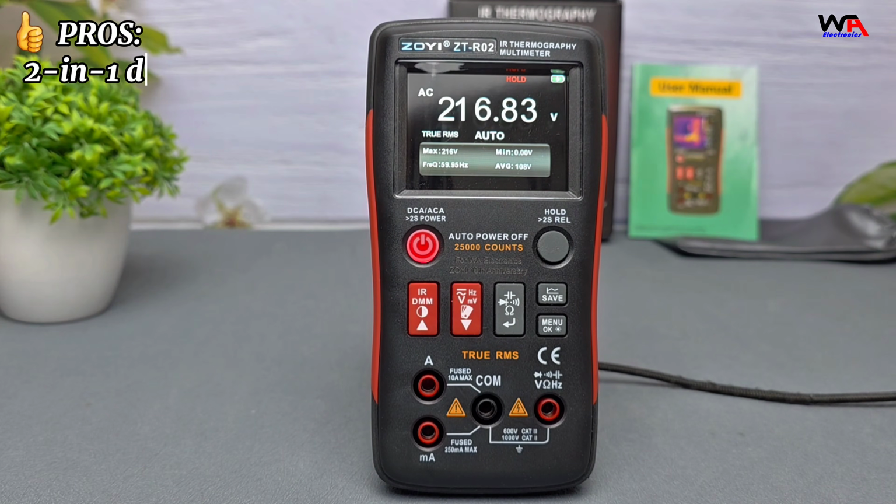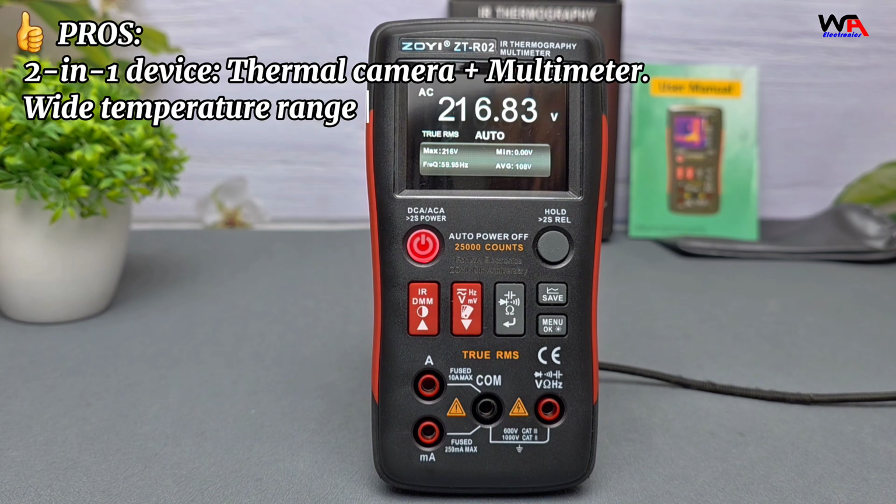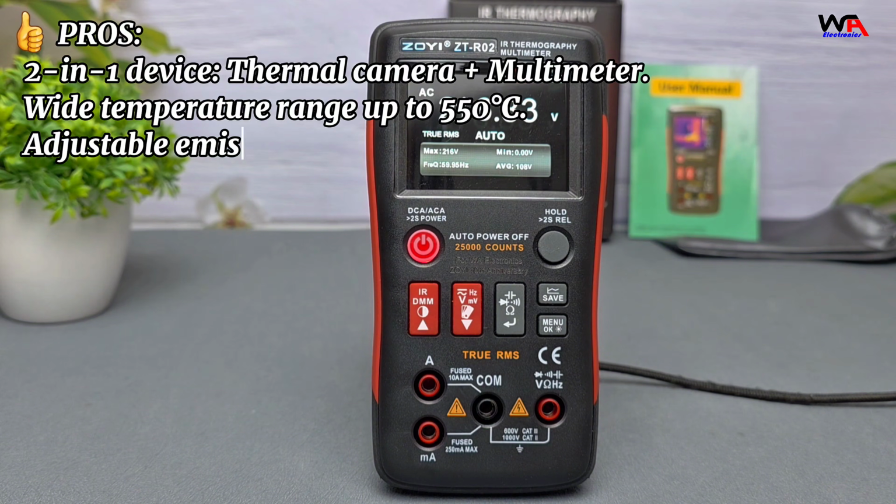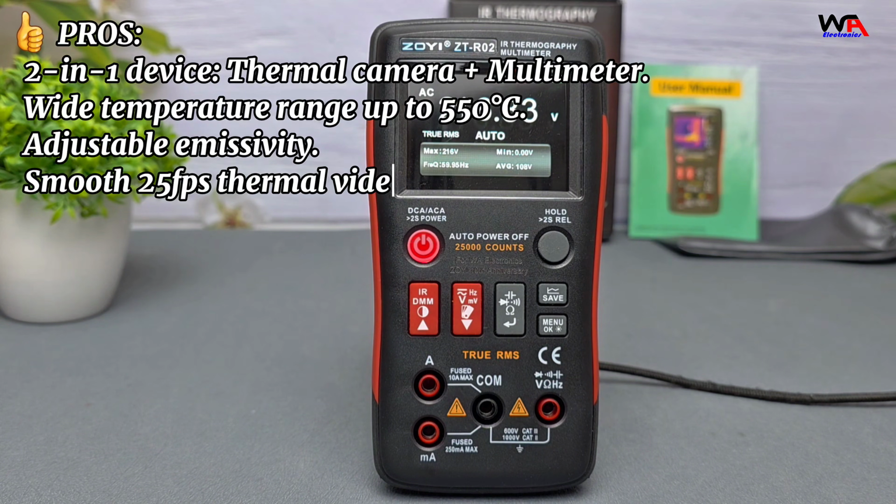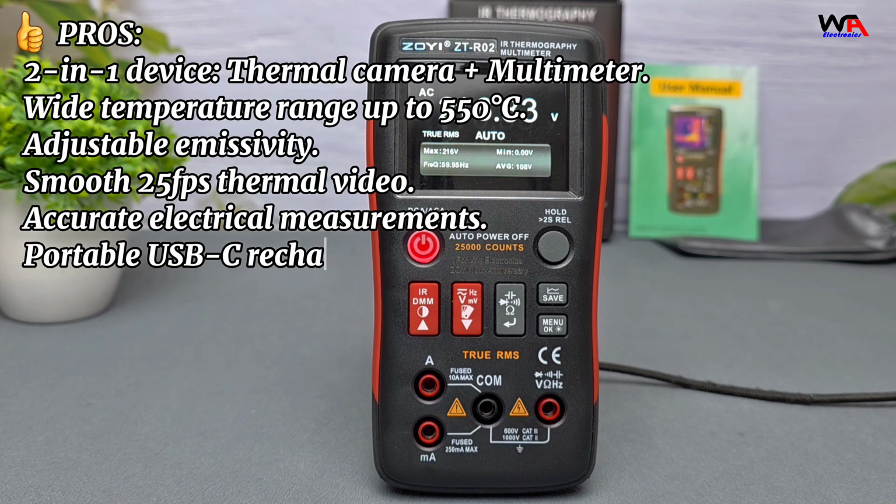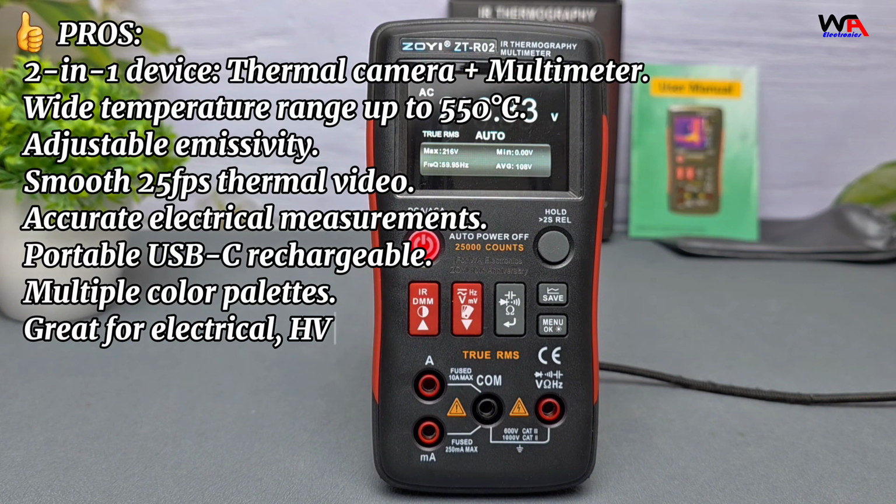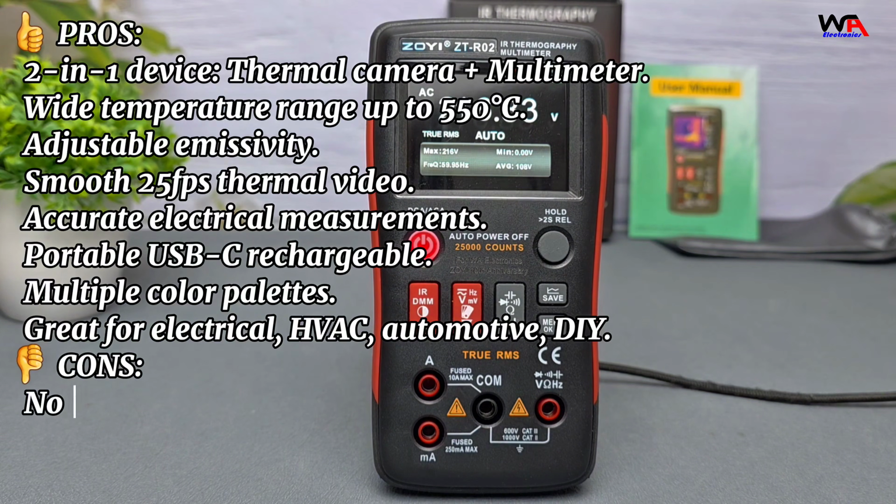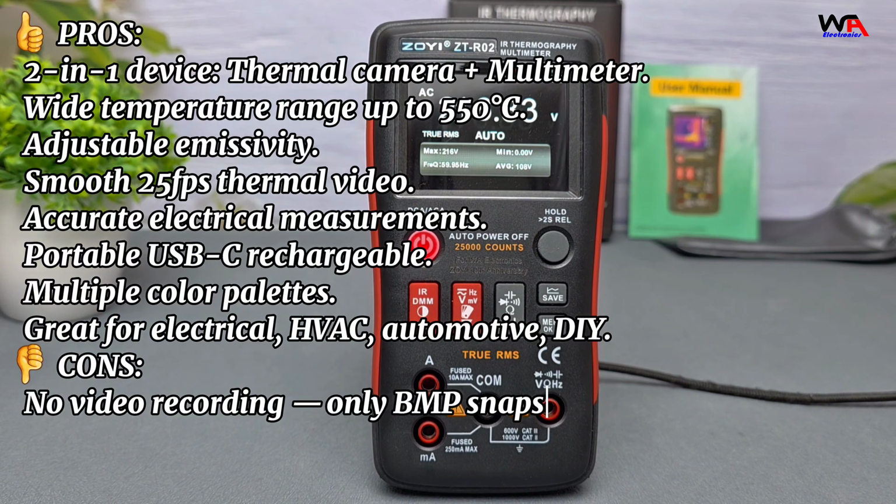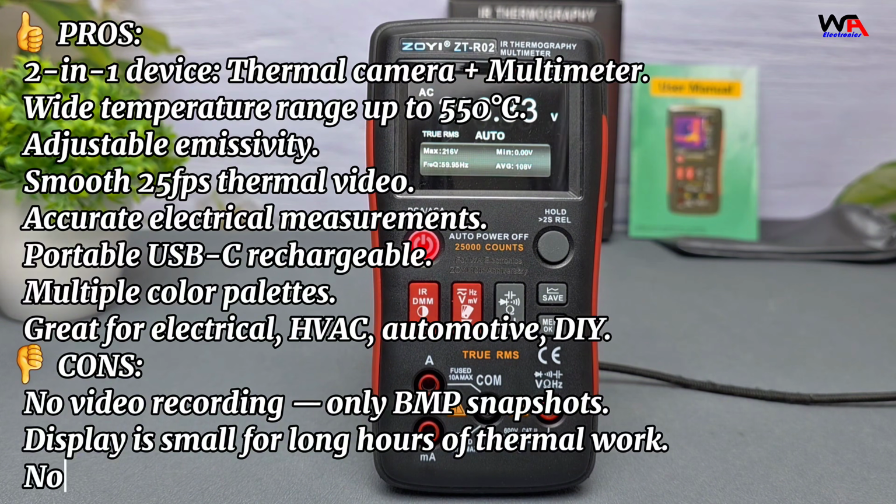Pros and cons. Pros: 2-in-1 device, thermal camera plus multimeter, wide temperature range up to 550 degrees C, adjustable emissivity, smooth 25 FPS thermal video, accurate electrical measurements, portable USB-C rechargeable, multiple color palettes, great for electrical, HVAC, automotive, DIY. Cons: no video recording, only BMP snapshots. Display is small for long hours of thermal work. No tripod mount.